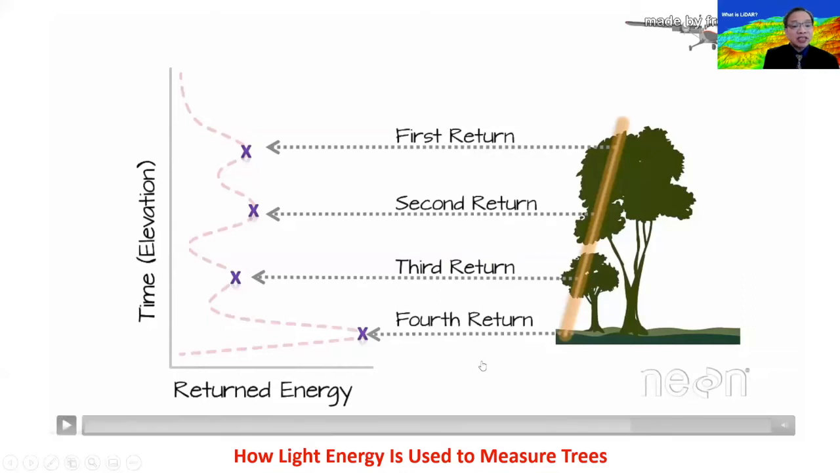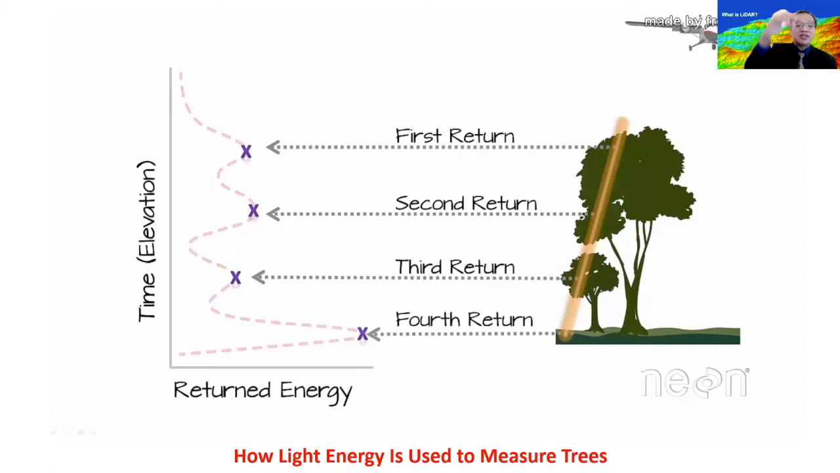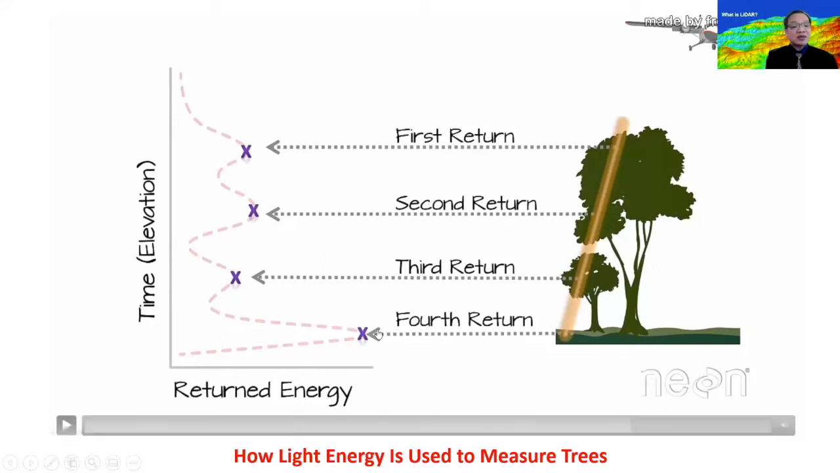Now, the fourth return is usually representative of the ground. And the third return is usually representative of low vegetation. Second return is medium height vegetation. And the first return, which is the canopy, the topmost part of trees, is the first signal that's actually received by the sensor itself. So the last return that's received is actually representative of the ground. That's the fourth return.